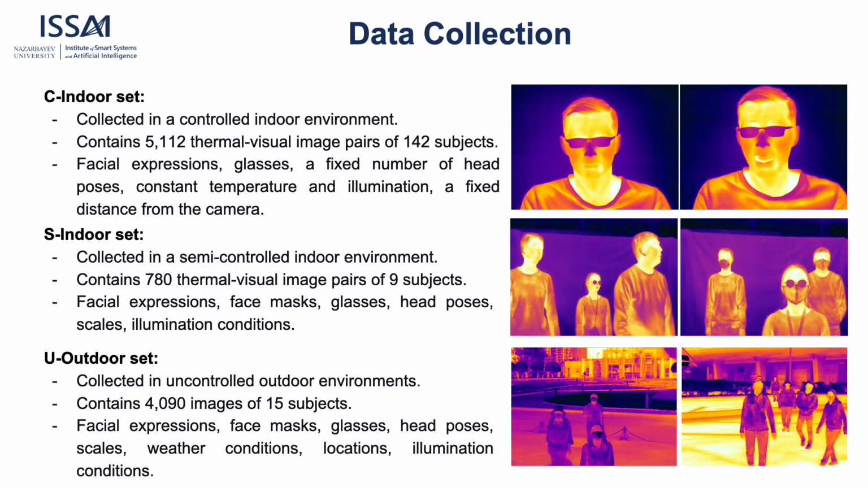The uncontrolled outdoor set provides 4,090 thermal images of 15 subjects. The dataset was collected during the summer in different locations on different days. In addition, we tried to collect the data in different weather conditions such as sunny and cloudy to provide some variability in temperature. Our main objective was to collect thermal images of a randomly walking crowd in public places. The participants walked in any direction inside the camera's field of view, making random gestures. In some cases, the participants were asked to wear facial masks.